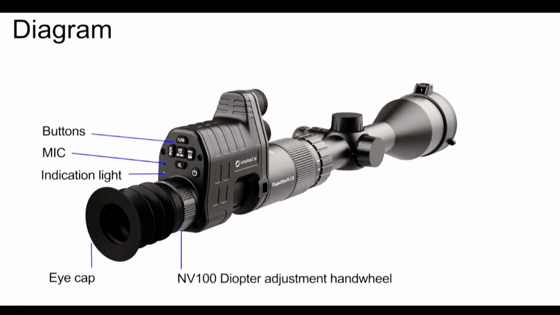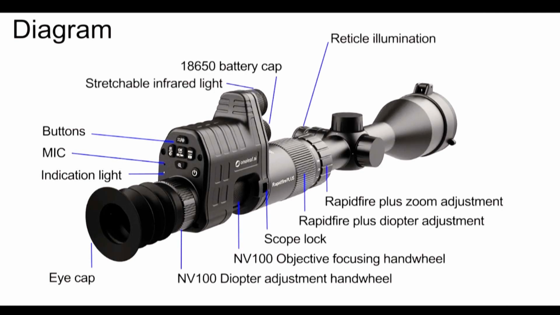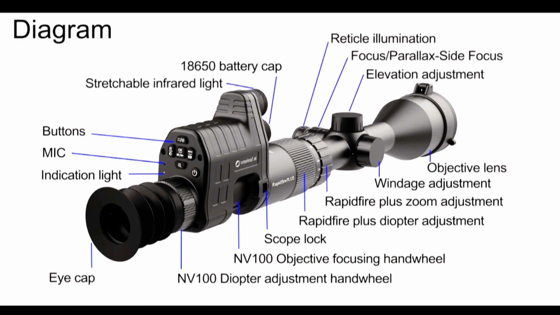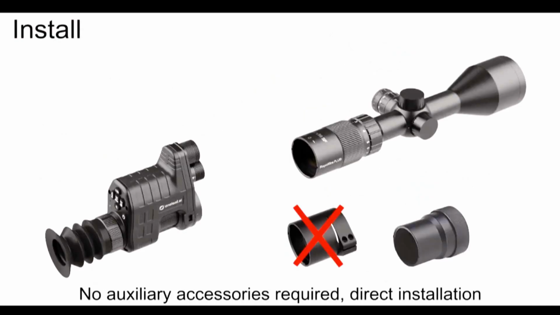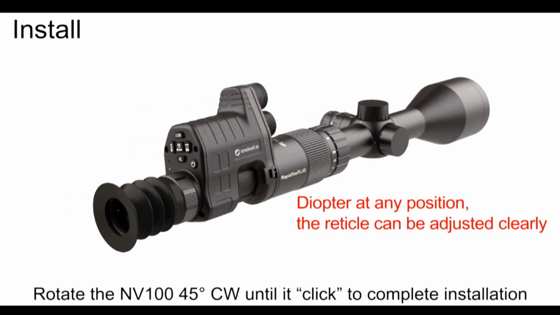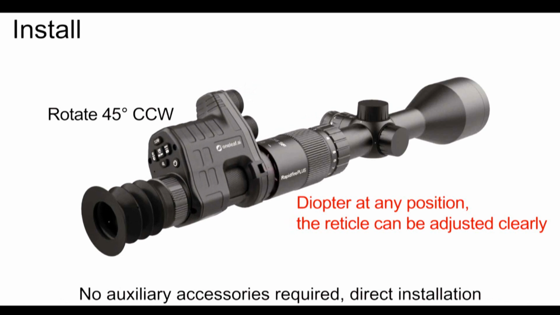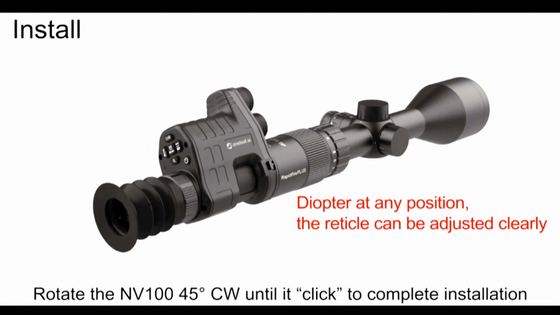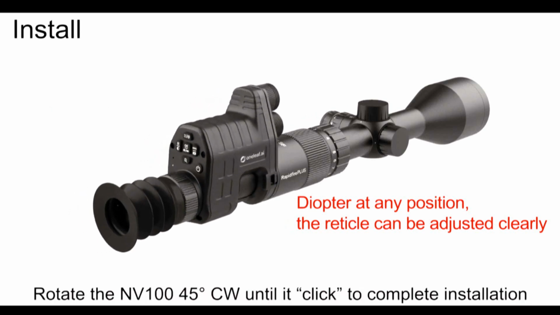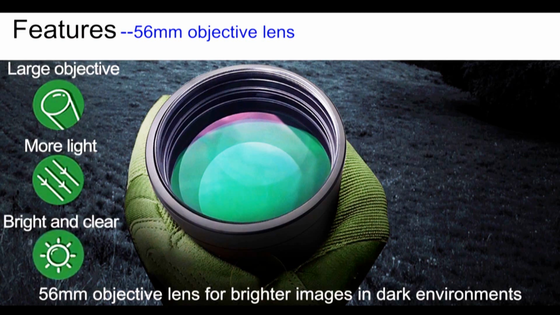Now I'm going to steal some of Oneleaf's graphics because they show it well, and why not. So here's the Commander NV100 Plus. It's a nice little diagram, but this is an absolutely simple but great design idea from Oneleaf. And the rapid fire plus scope has the inbuilt bayonet connection in the eyepiece. So you get your Commander NV100 direct connection, and that's no need for sticky tape, and the Commander centres every time. That is really a great design from Oneleaf.